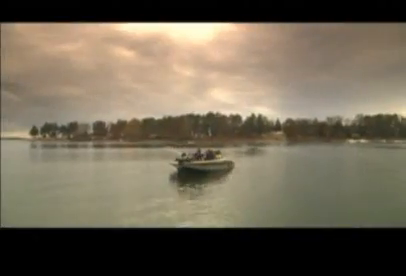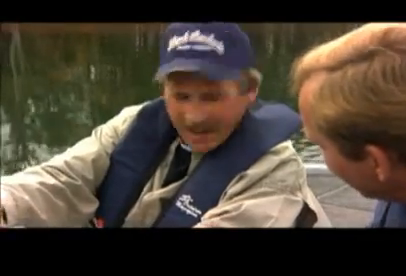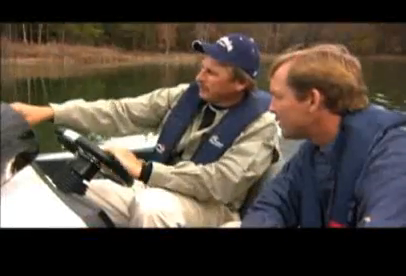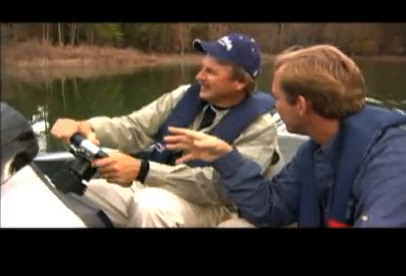So, Hank, let me get this straight. The Humminbird has traditional downward-looking sonar, the side imaging sonar, but you also mentioned GPS, right? Absolutely. So take me through marking with GPS here. Right here we got a school of bait fish. Now, I really like that. Look at that. That school of bait fish is right off of that tree. So you know that you got big fish hiding up under that tree, getting ready to come out and ambush those bait fish. That's exactly right.